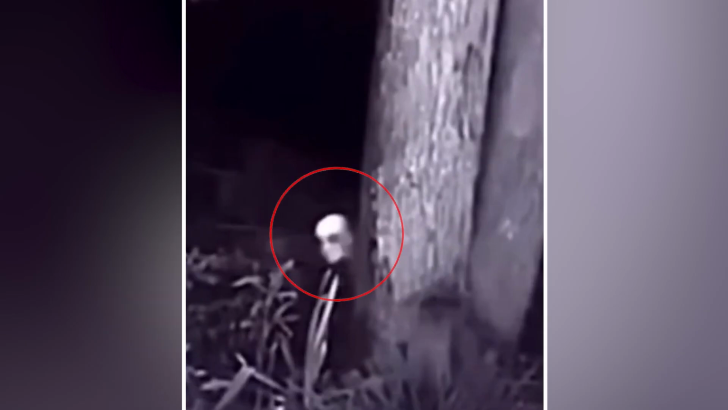entity from folklore. Others, including some experts, speculated that the being could be something even more mysterious, perhaps an alien taking refuge in the dense woods. The truth behind this eerie encounter remains hidden, just like the creature itself.